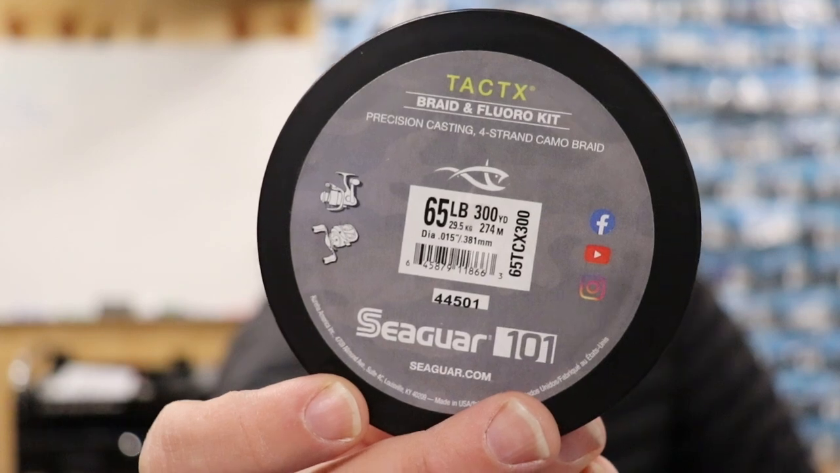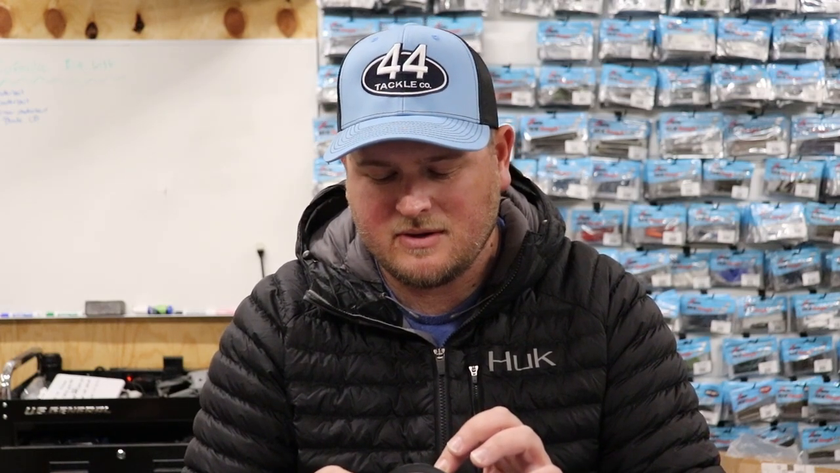I started using the Tactics braid, and the reason for that is it's a 4-carrier braid, and as opposed to the Seaguar Smackdown, it's not as smooth, but it has this abrasive, ropey feel, which I love for casting because it has more of a round shape to it. It's a little bit tighter weave, and you can make real long casts with it, and that abrasive finish actually cuts through vegetation really, really well. So if I'm on a pad field, that stuff will cut right through those pads pretty easily compared to